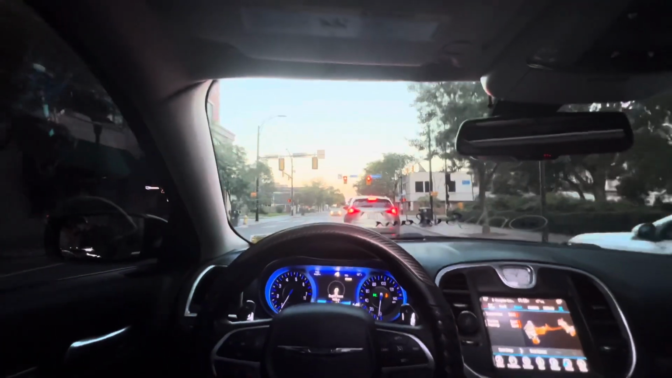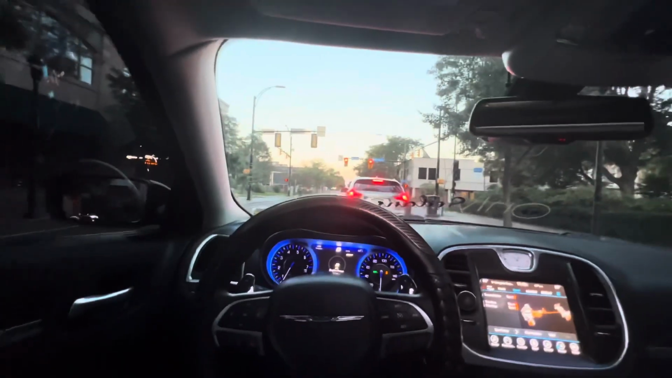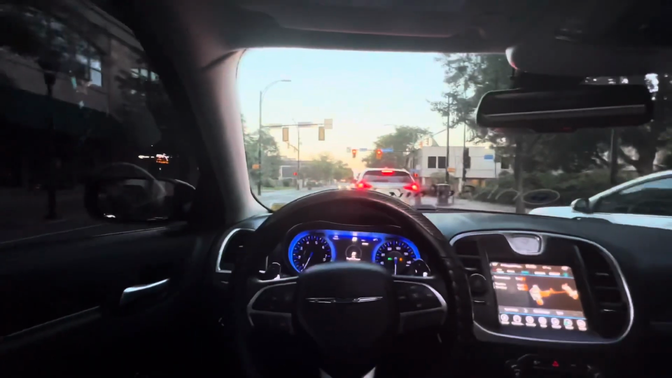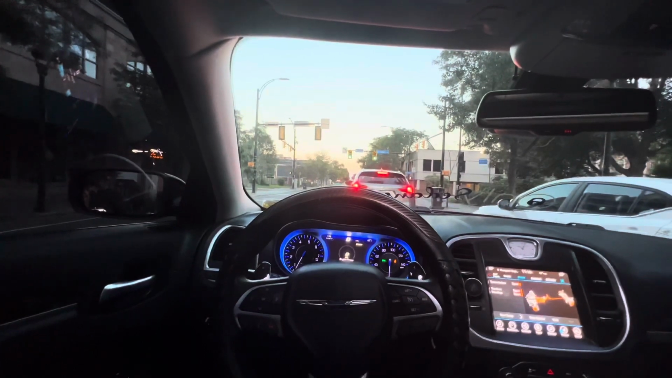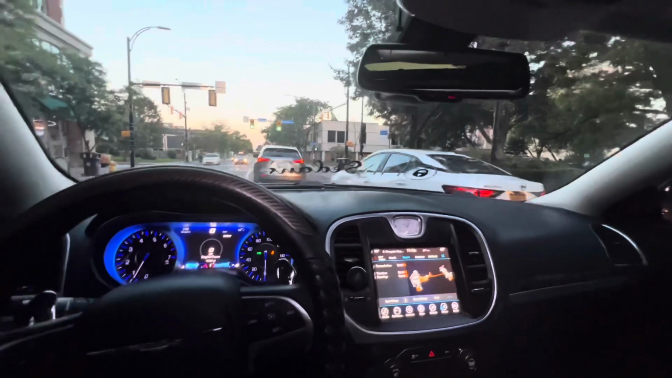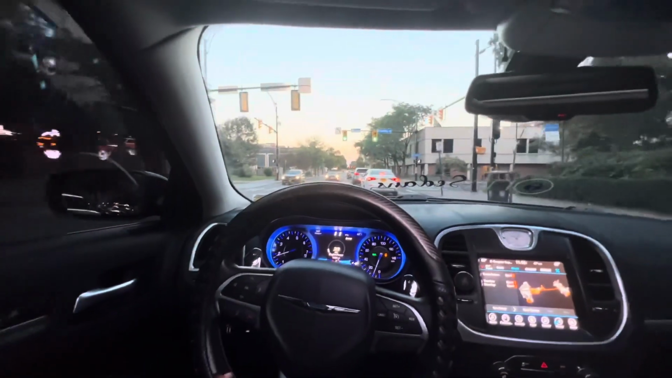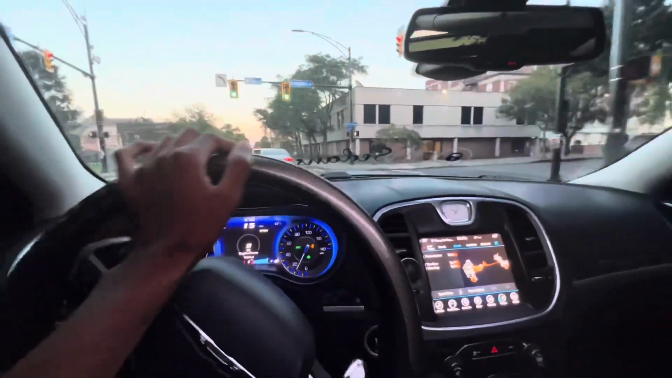Yeah, but Rochester downtown is not that big, so I wish I could do more downtown POVs, because I kind of like seeing the city lights, but there's not really much city to see. You know what I'm saying, bro? What the fuck, yo? And the Sentra is crazy. I'm not even about to go that way.